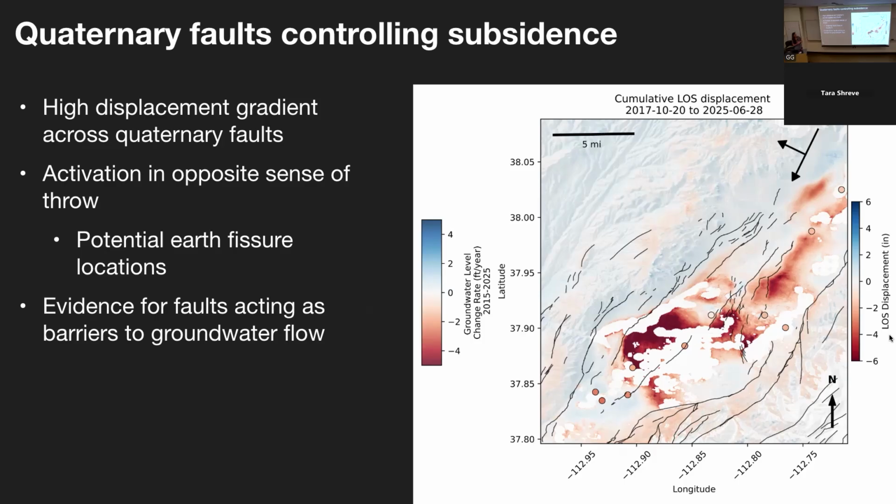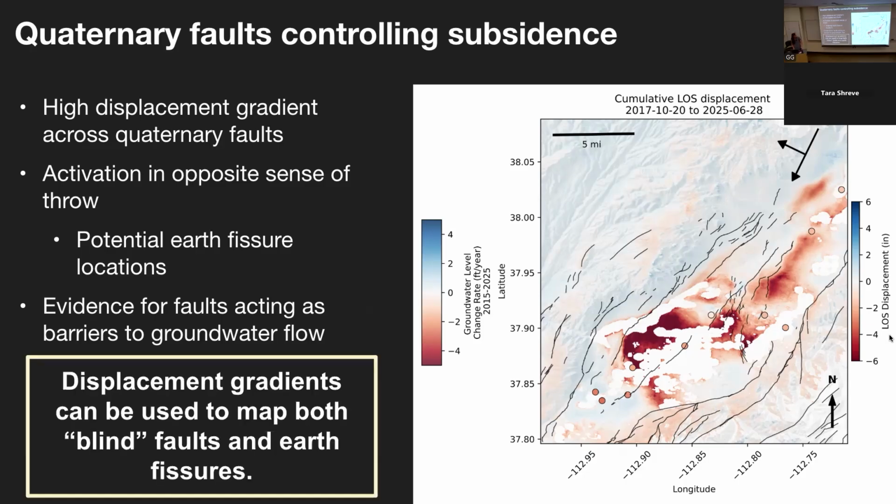And these areas also sometimes align with where earth fissures form. However, an interesting point here is that these are west dipping normal faults, and so subsidence is actually happening on that footwall. These maps we've been using as we go out and try to look for earth fissures in the field, and the subsidence signal can also be used to possibly help map blind faults that don't have an expression at the surface.